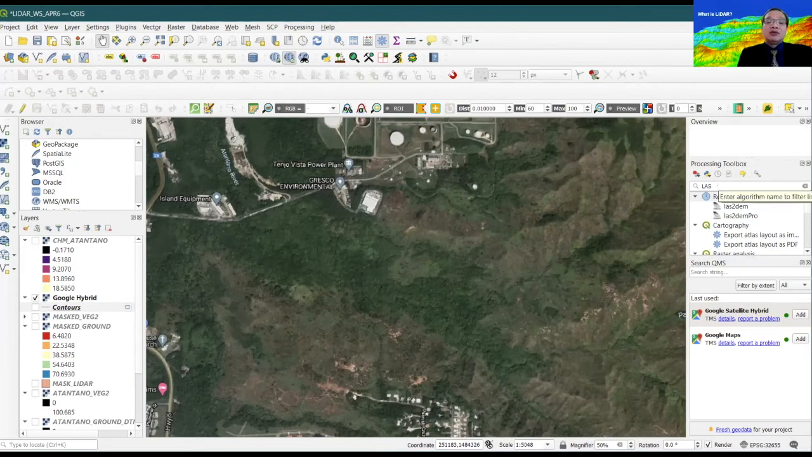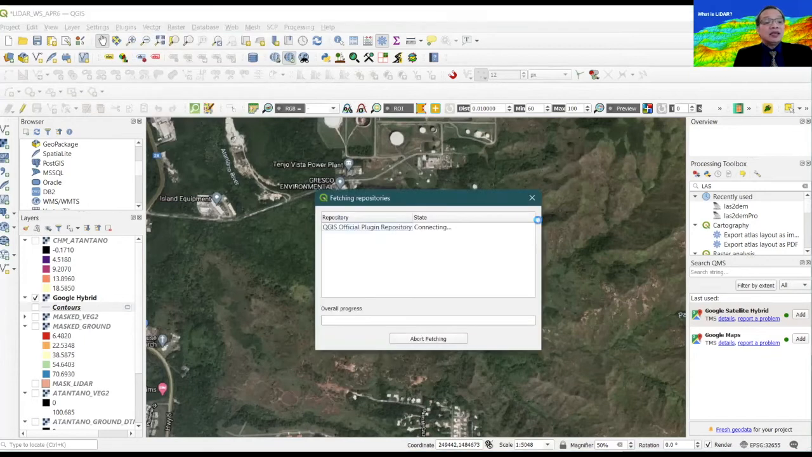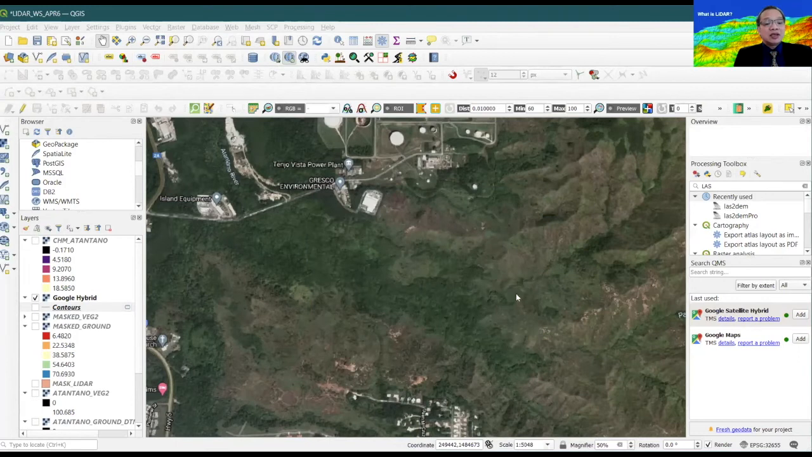First, you must be able to download QGIS. I've given you the link where you can download it, as well as the LAStools plugin from the rapidlasso website. So in QGIS, once you've installed it properly on your computer, you can manage plugins by clicking on the menu on plugins. Okay?